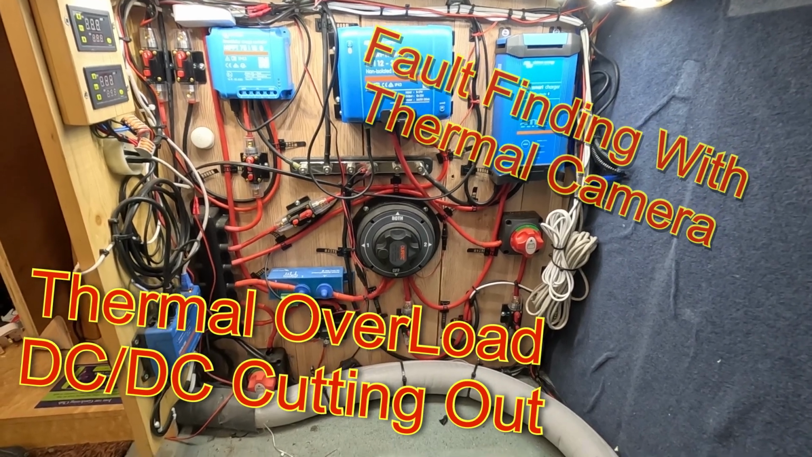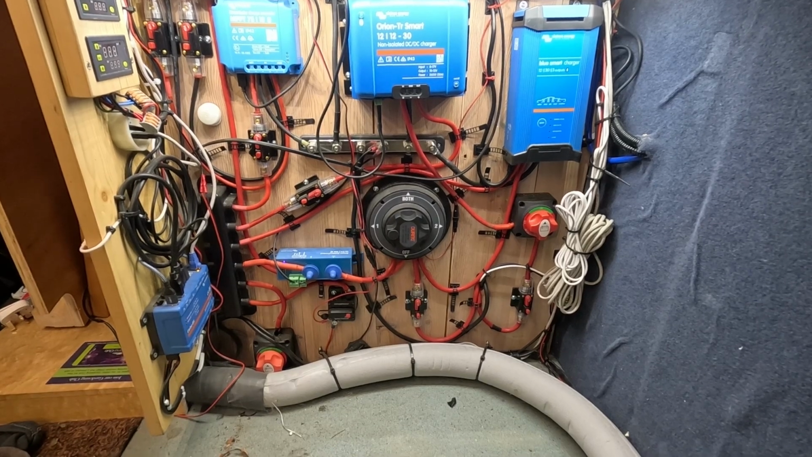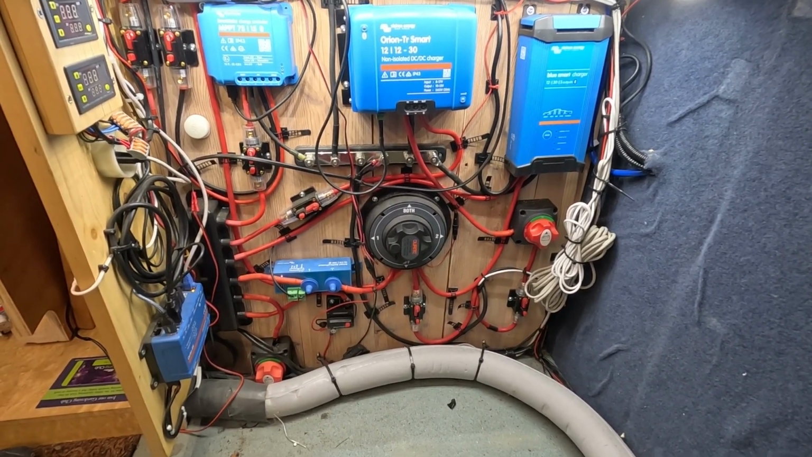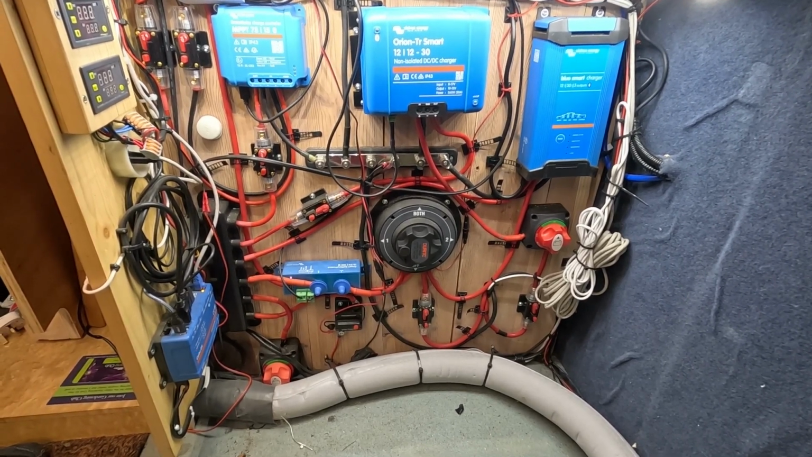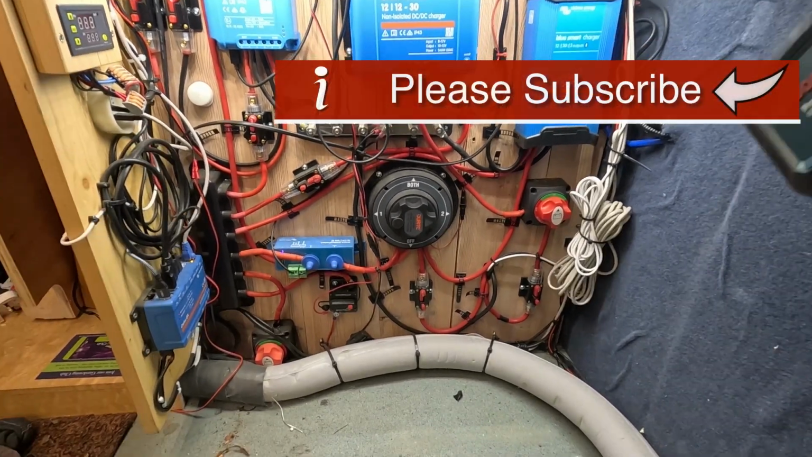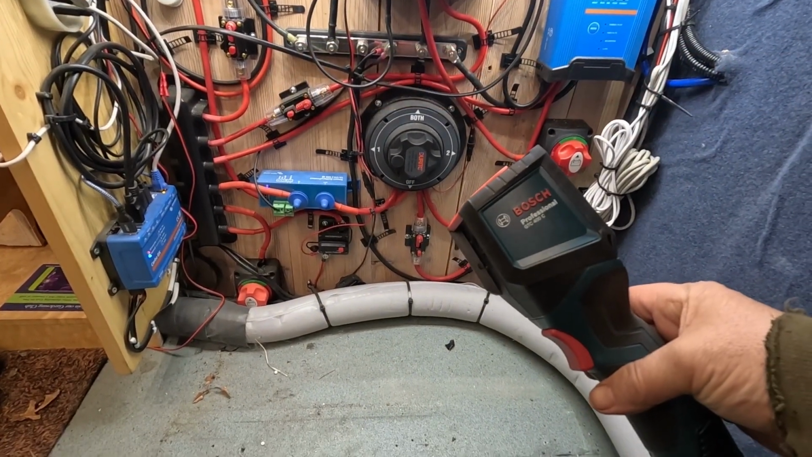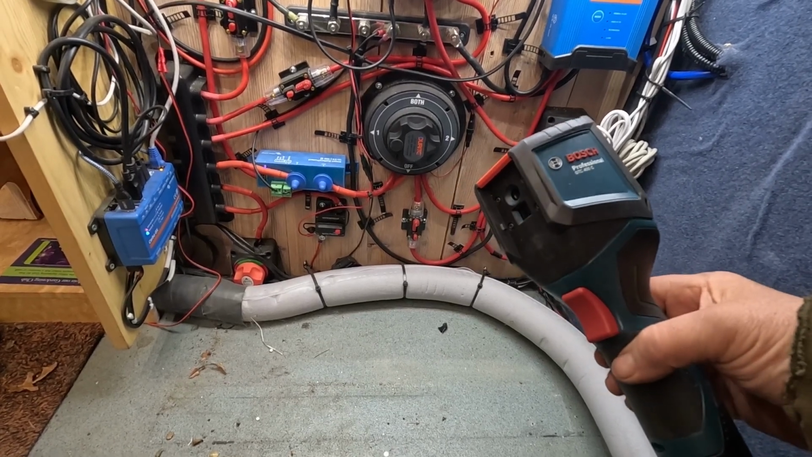In today's video we're fault finding a high current joint. My DC to DC charger is cutting out through a current overload, so I'm trying to find out where the current overload is happening. To help find this fault, we're using the Bosch GTC 400C. It's a thermal imaging camera.